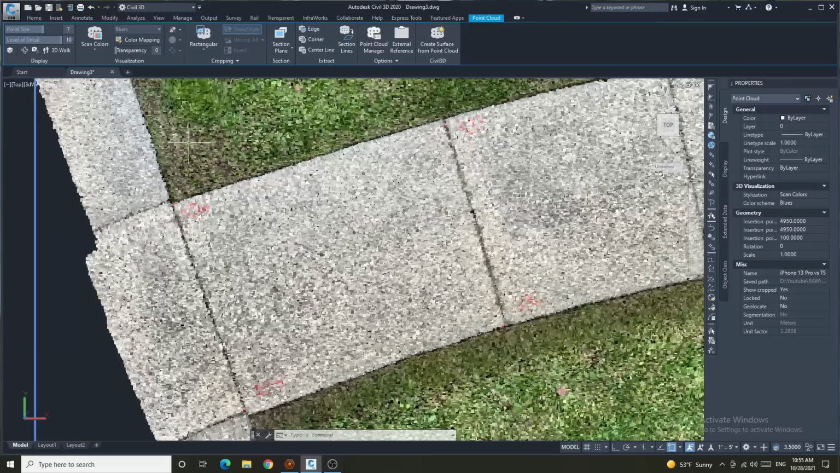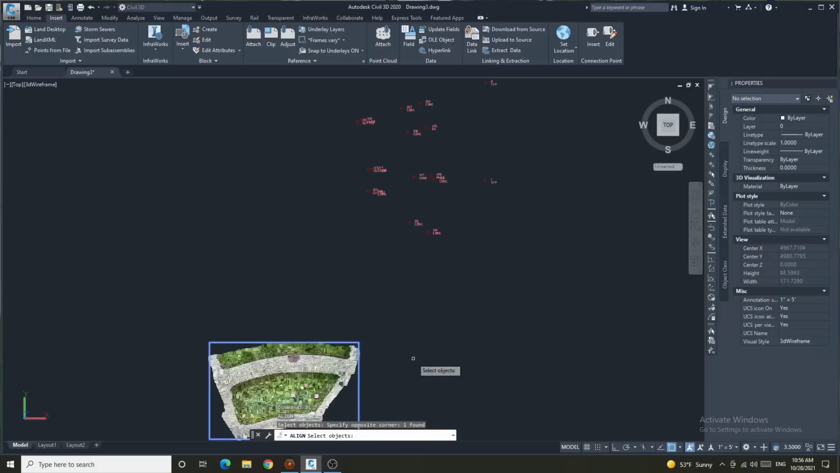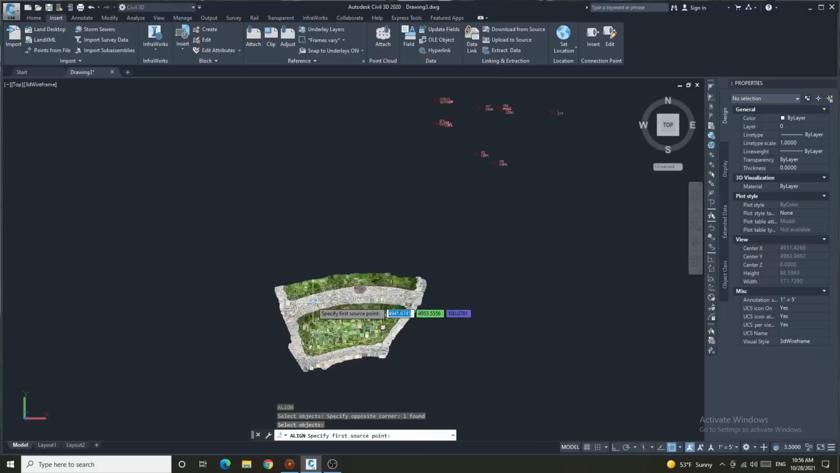So we'll switch back to scan color, and now we're going to align the point cloud to the total station points. It'll ask me to select an object. I'm going to select my point cloud, and then it's going to ask for the first point.